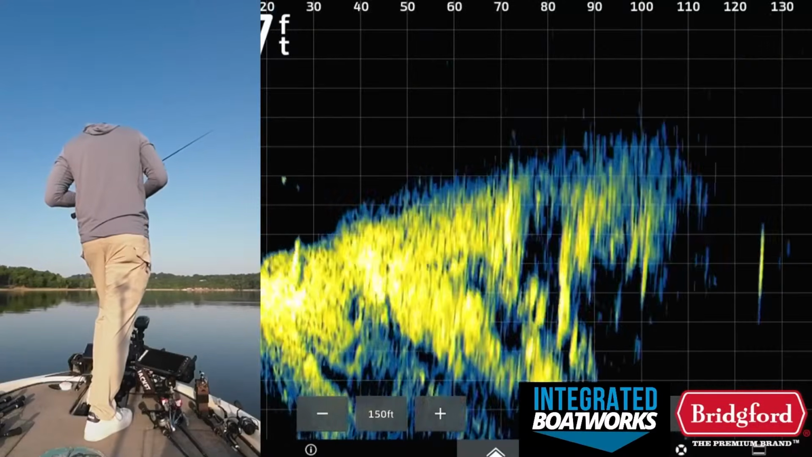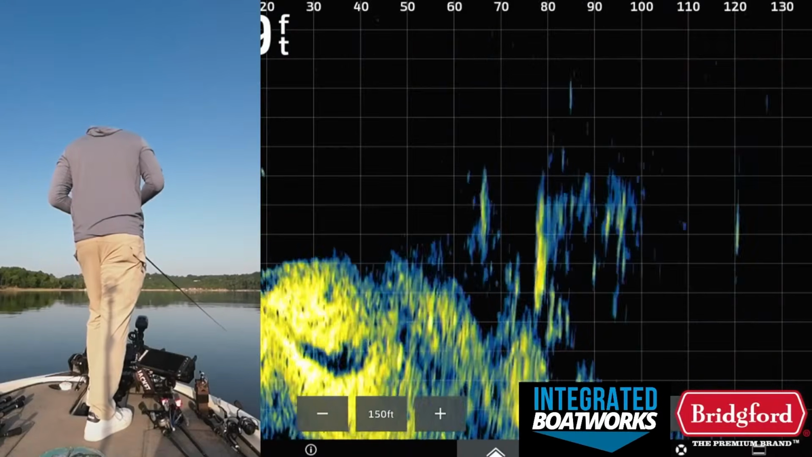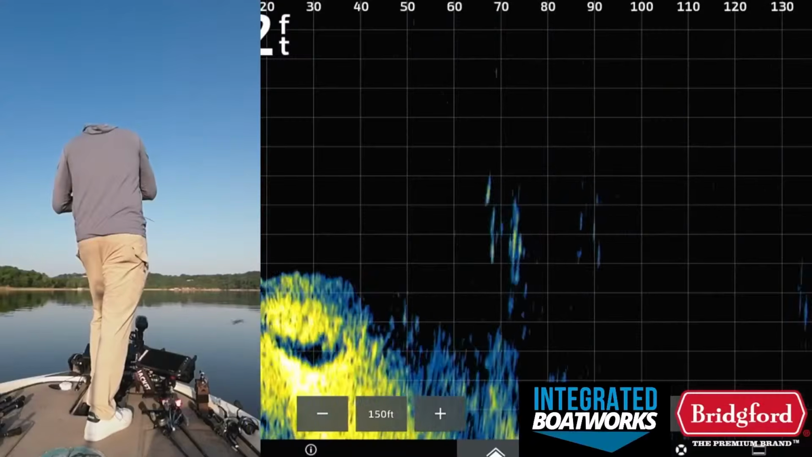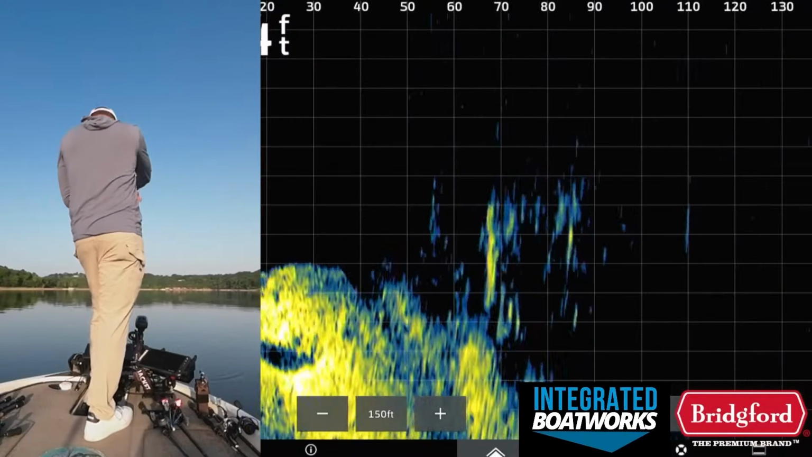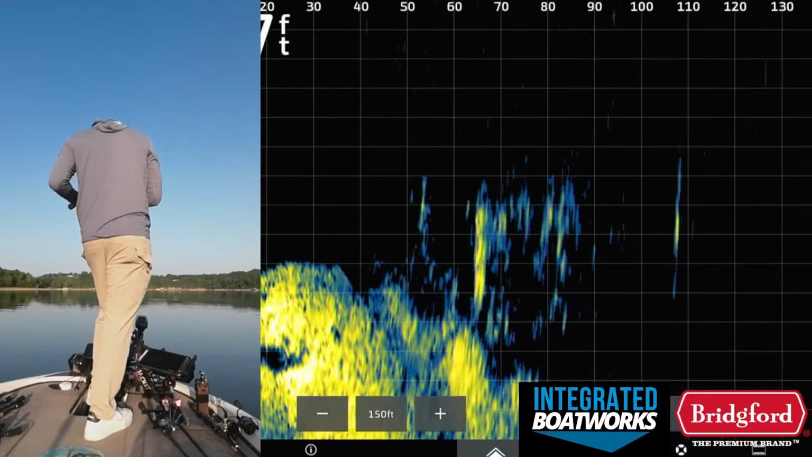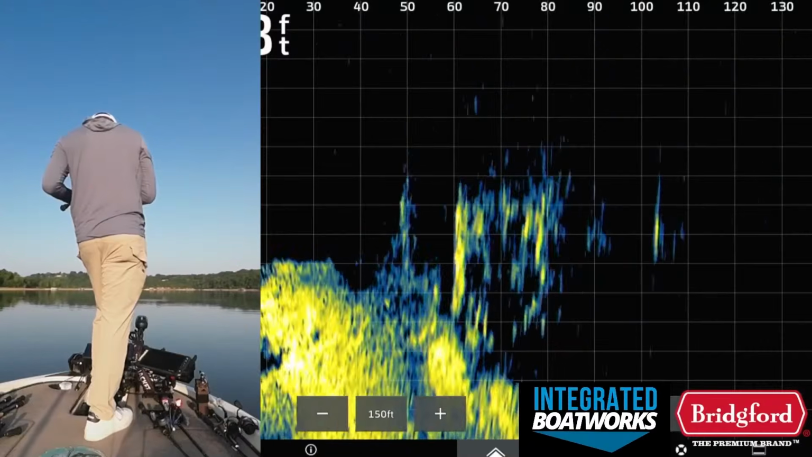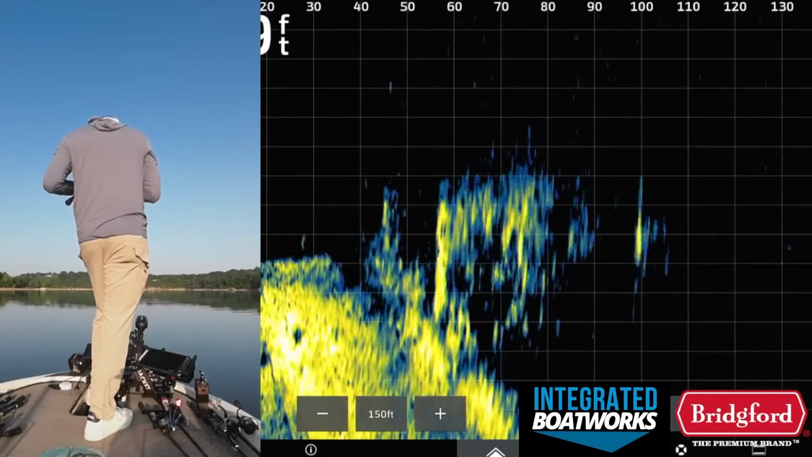Nice big rock there. But maybe a couple fish on top of that, actually. Kind of hard to tell. Yeah, there's a couple fish out there. They look very big.